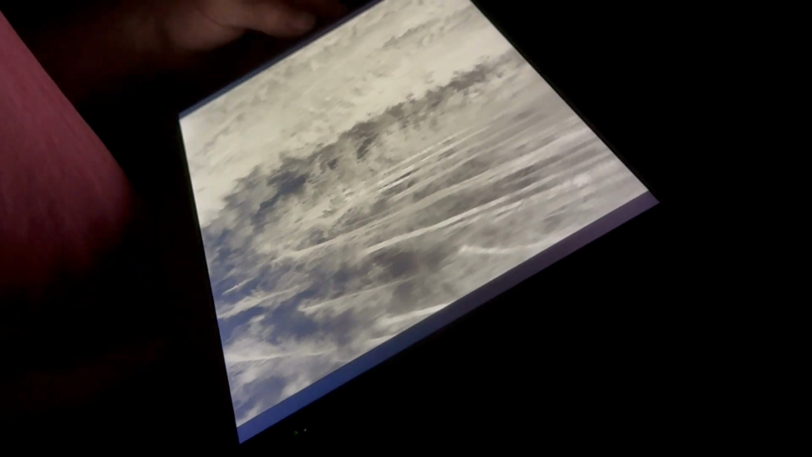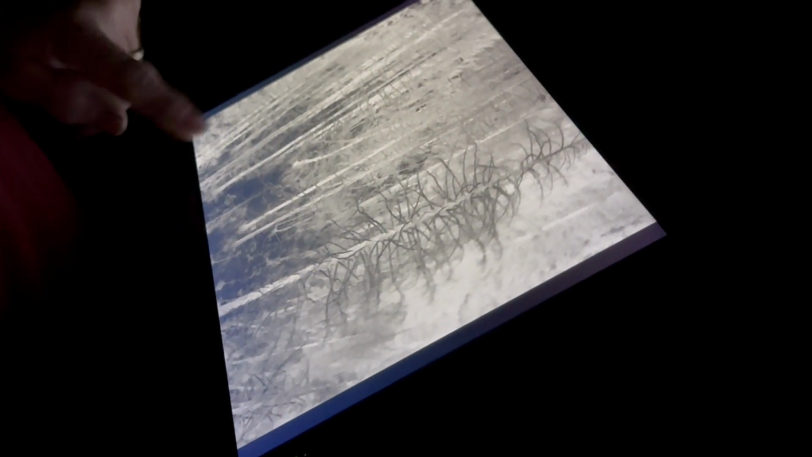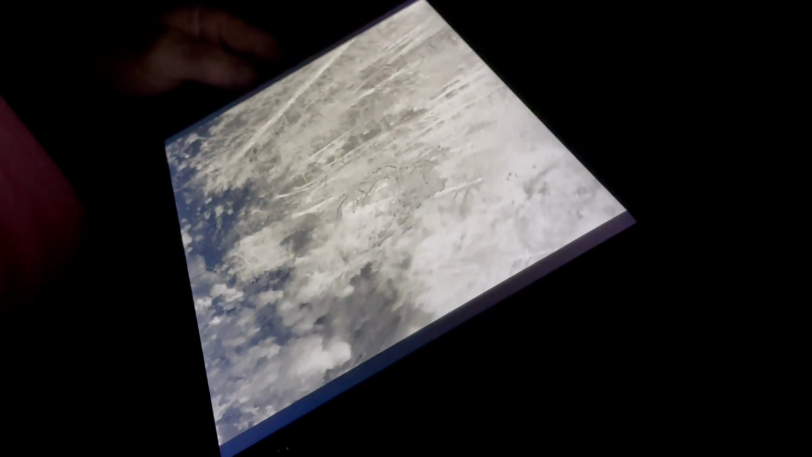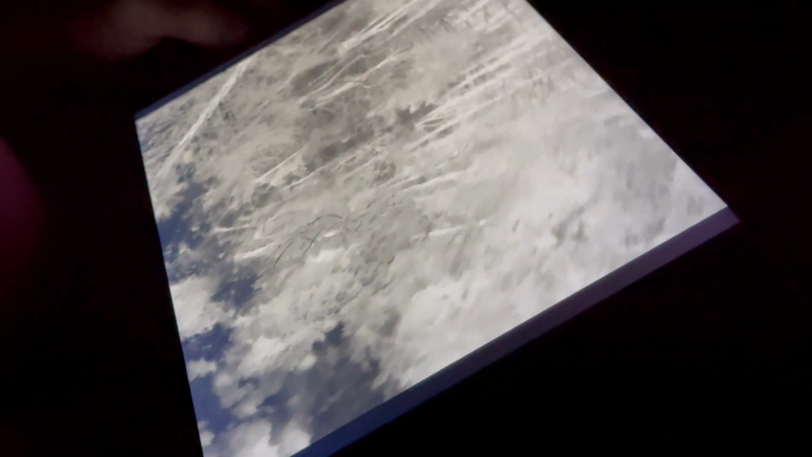Yeah, exactly. You're looking in that direction. That would be perfect if it was orange. Go back down here. This area here where my finger is, kind of this way. Yeah, I'm gonna go over there. Okay. I thought I saw a flash of red, but barely. Yeah. All right, look for movement too.